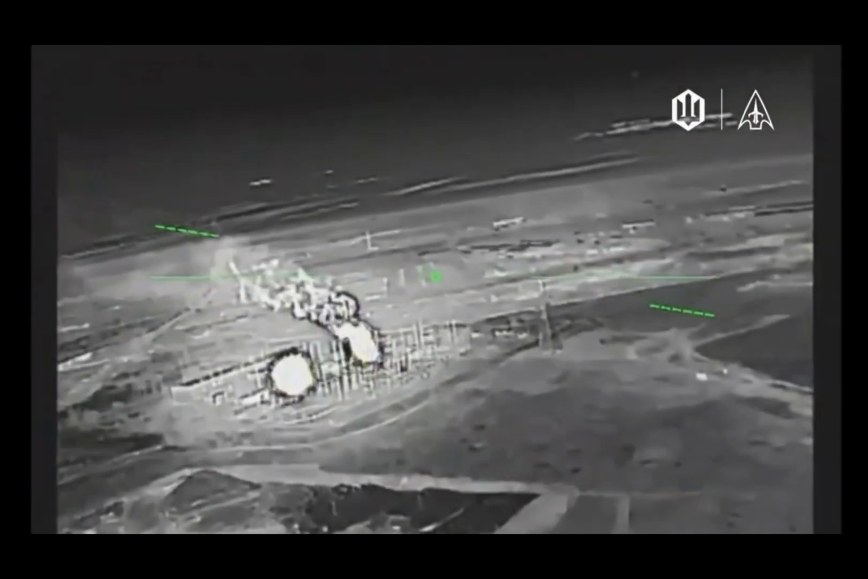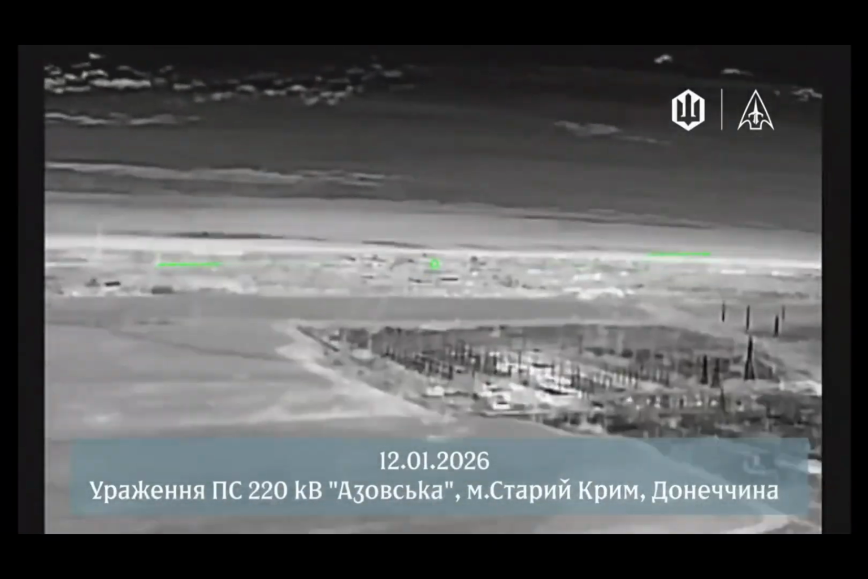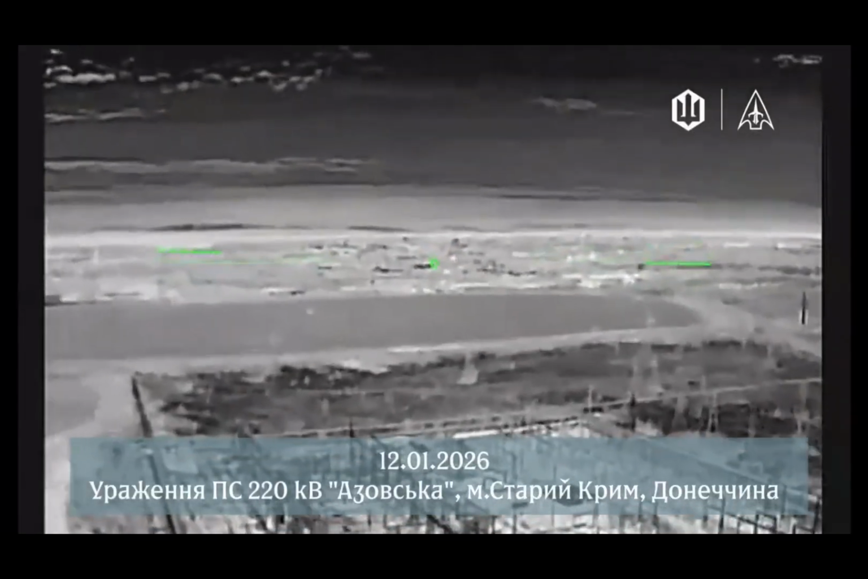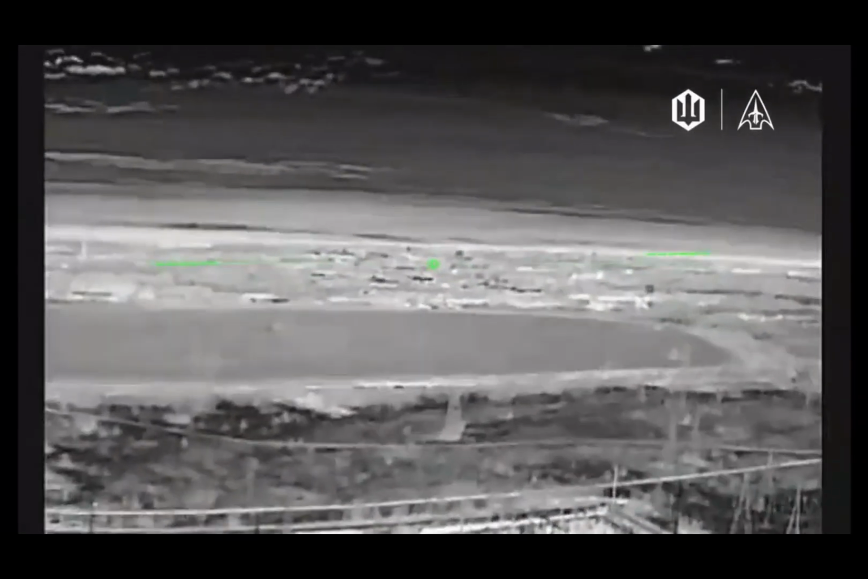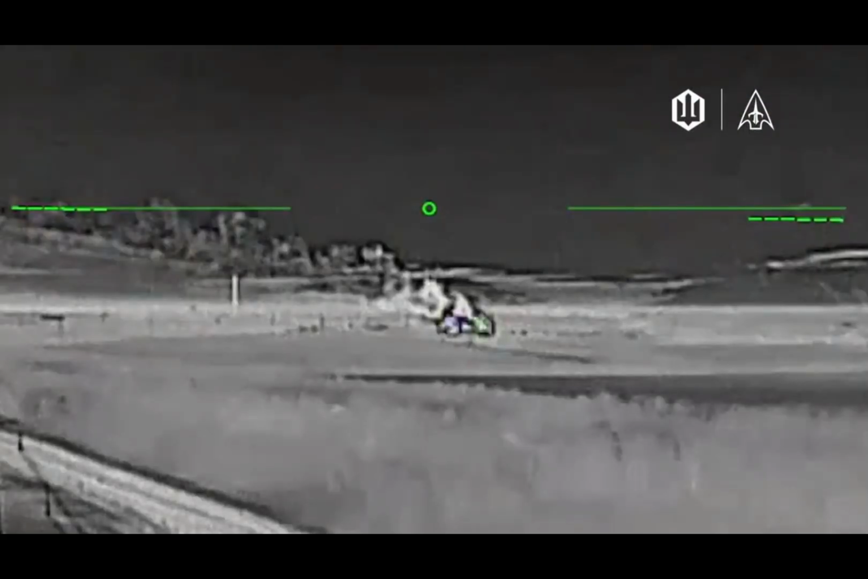Operations of this kind are generally intended to disrupt logistical capabilities and reduce the technical support capacity of armed units involved in the conflict. The footage shows that the unmanned system is equipped with a thermal imaging camera. This allows the operator to guide the drone in real time and improves targeting accuracy. The use of thermal imaging technology also helps reduce the risk of unintended impact on civilian infrastructure.